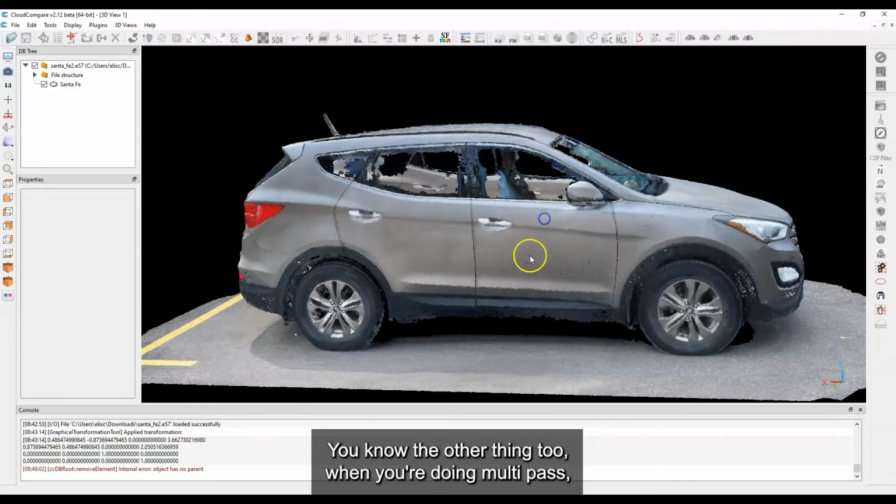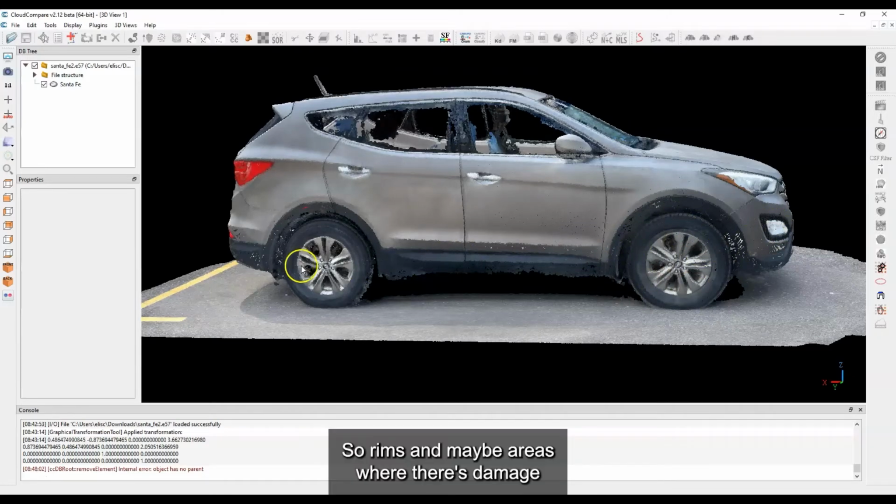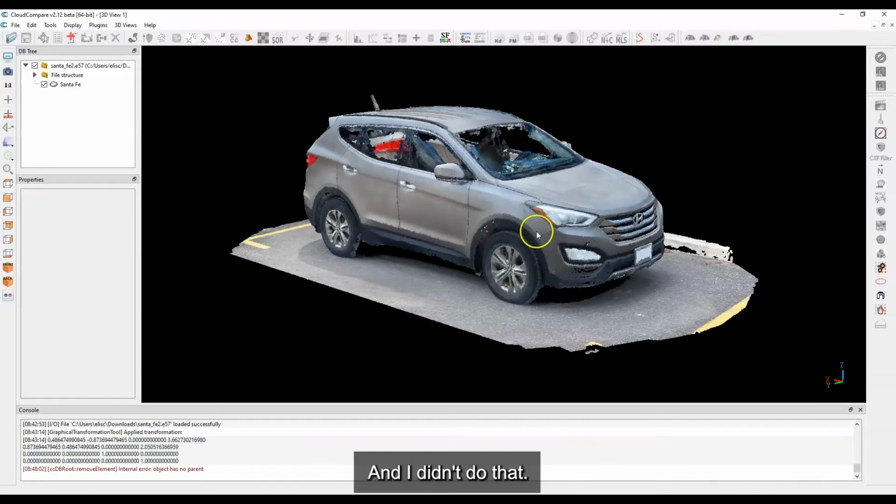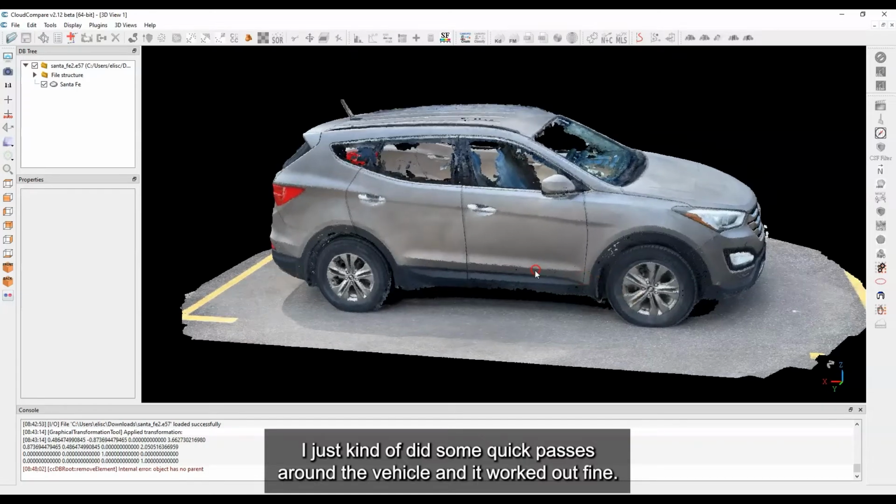The other thing too, when you're doing multi-pass, you can get in close to areas that you want more detail. So rims and maybe areas where there's damage can definitely be enhanced by getting a little bit closer. And I didn't do that. I just did some quick passes around the vehicle and it worked out fine.